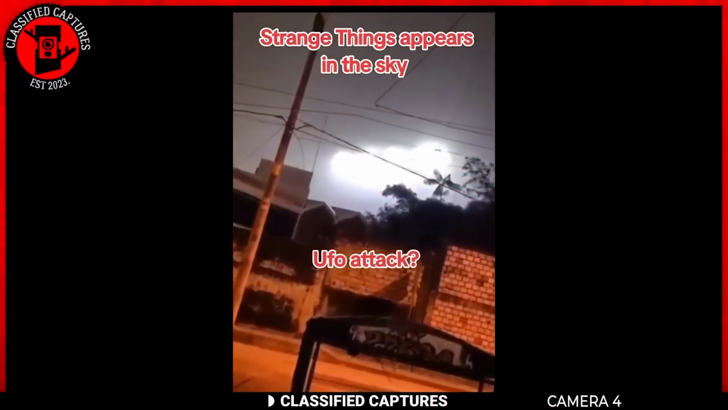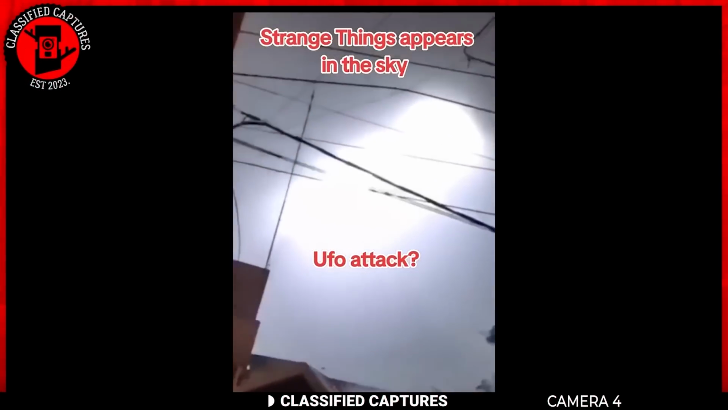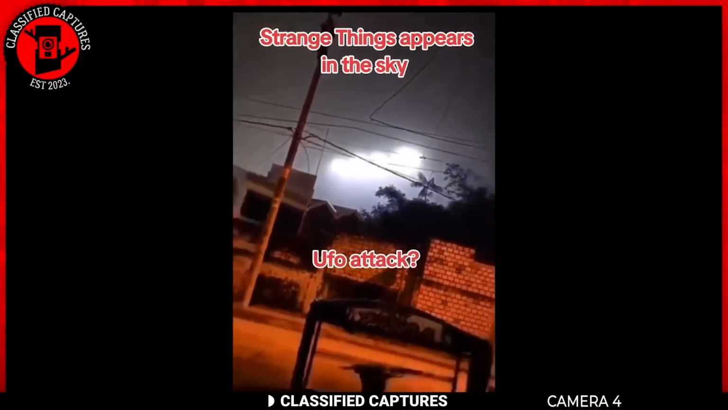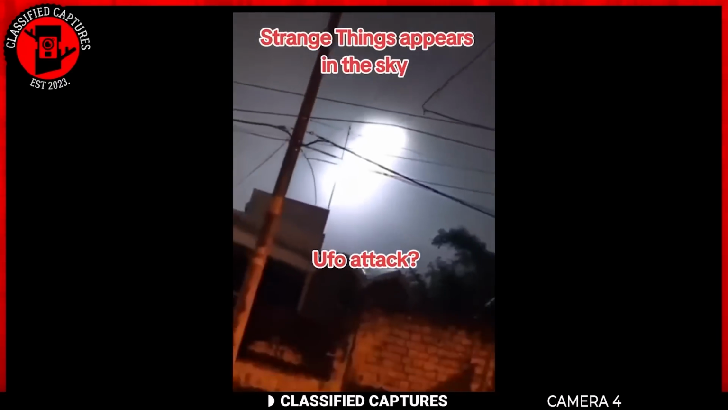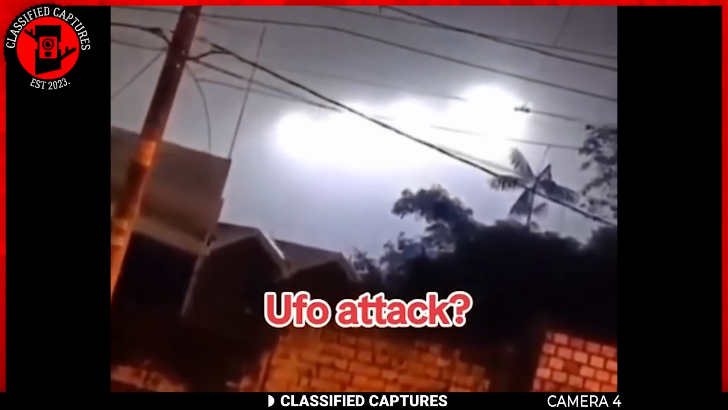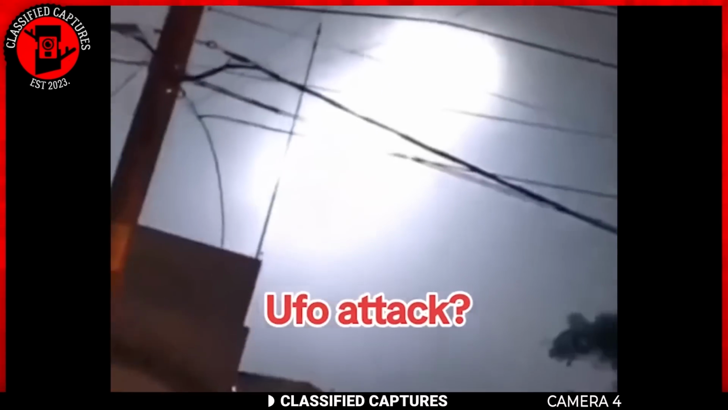How can today's episode be complete without multiple UFO clips in it? This footage was shared on the internet without any info about its location. The person filming was walking home one night when he noticed something flying above one of the houses in the neighborhood. It was a craft, and the lights on the craft defined its round shape. It looked like this craft was landing on the house.